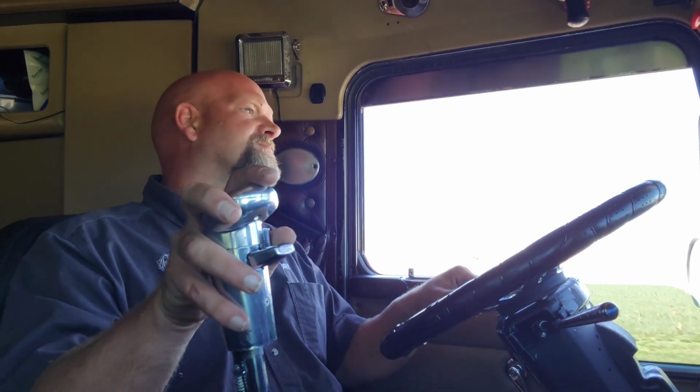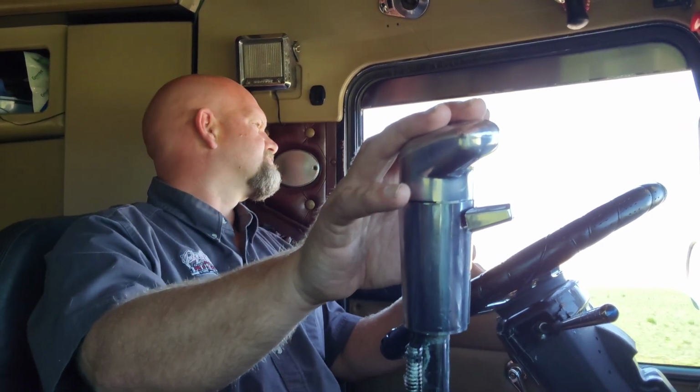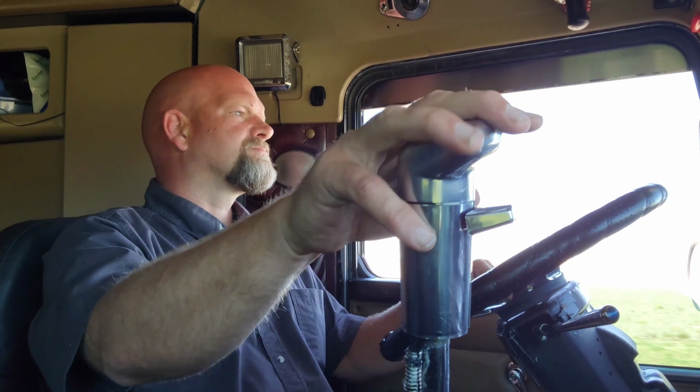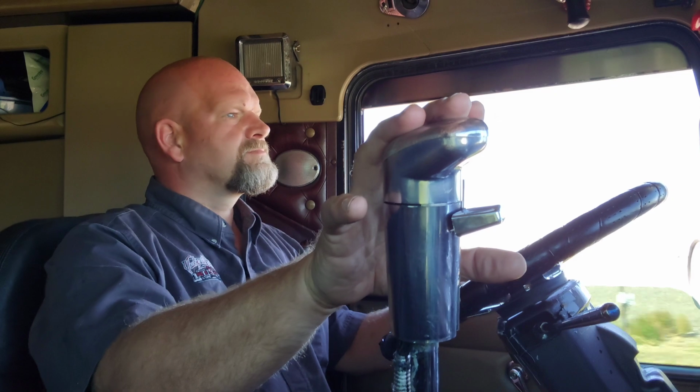Trying to get used to the whole new shifting. They put a new isolator in when they put my new clutch in, and it made this a lot tighter. Kind of tight. I like it.